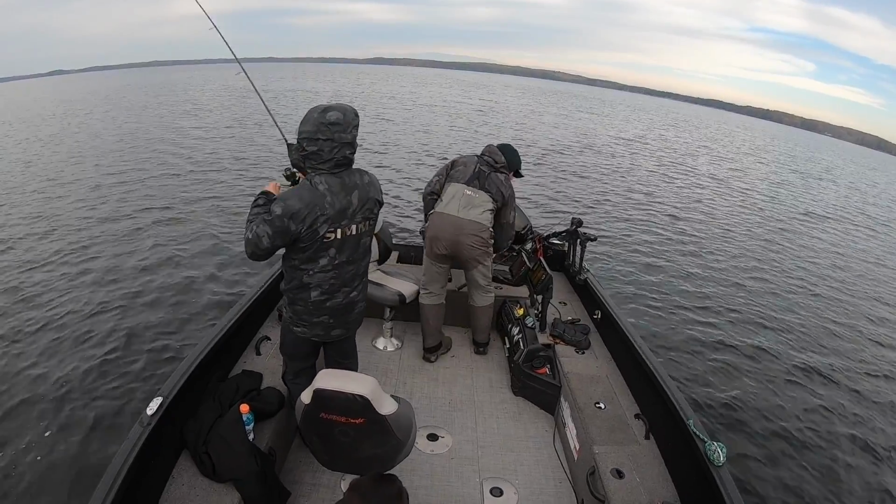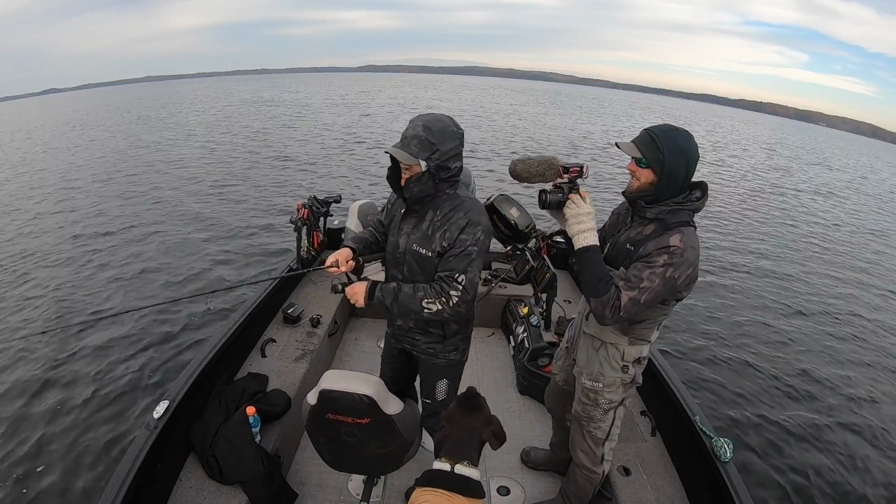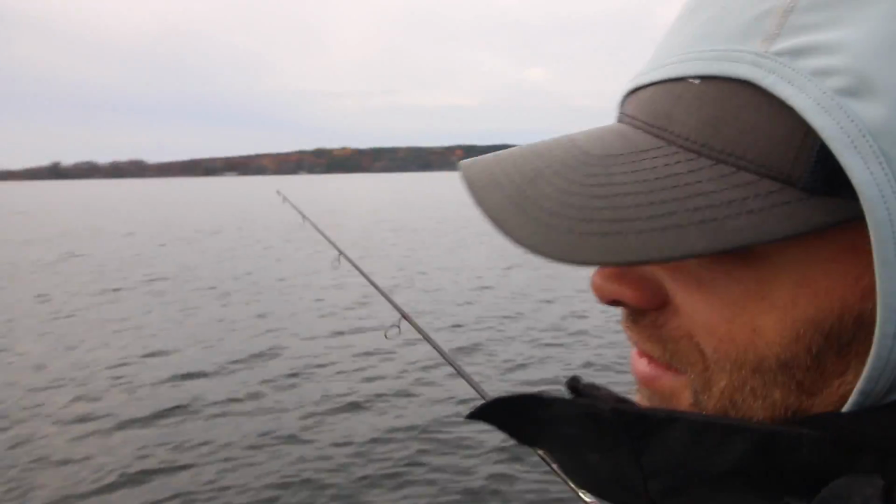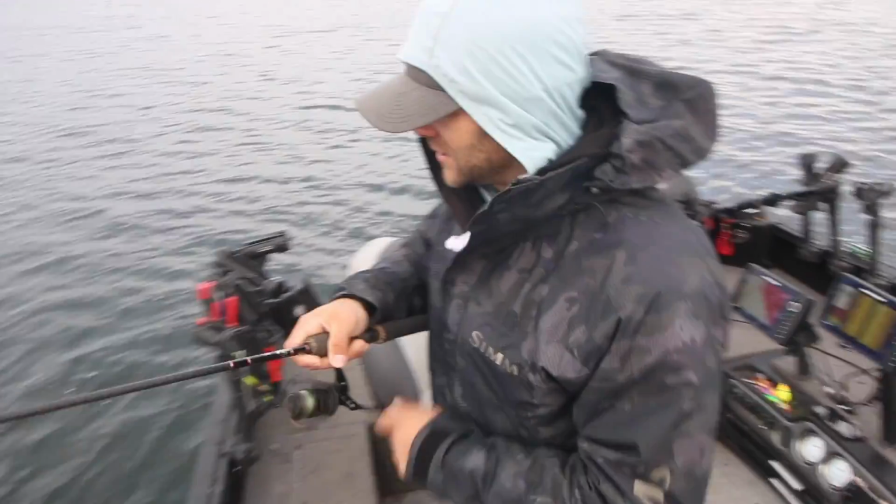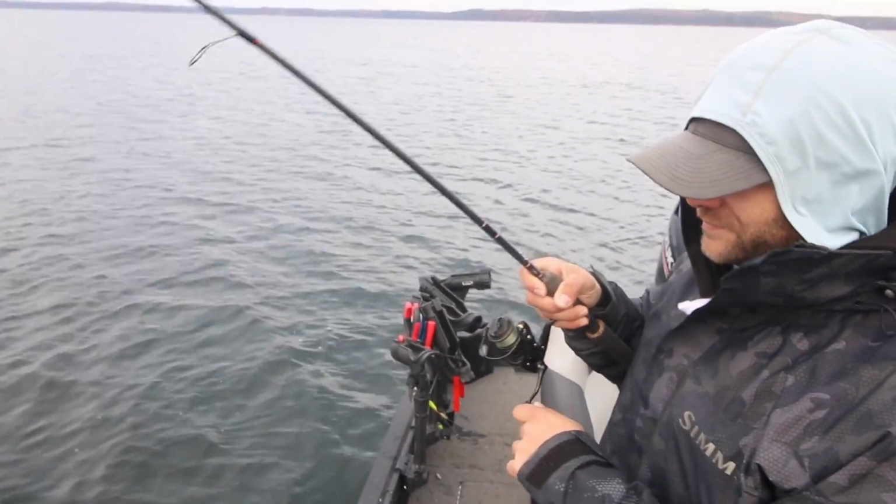Oh, he's hooked up. I held up my end of the bargain. Is he gonna lose it though? Fish. You can still lose it. I might lose it though. Alright. I have a fish on. You guys saw, I just take the foot off because I can't even see anything. Just saw him on side imaging, made the first cast. Got the nice smallmouth.